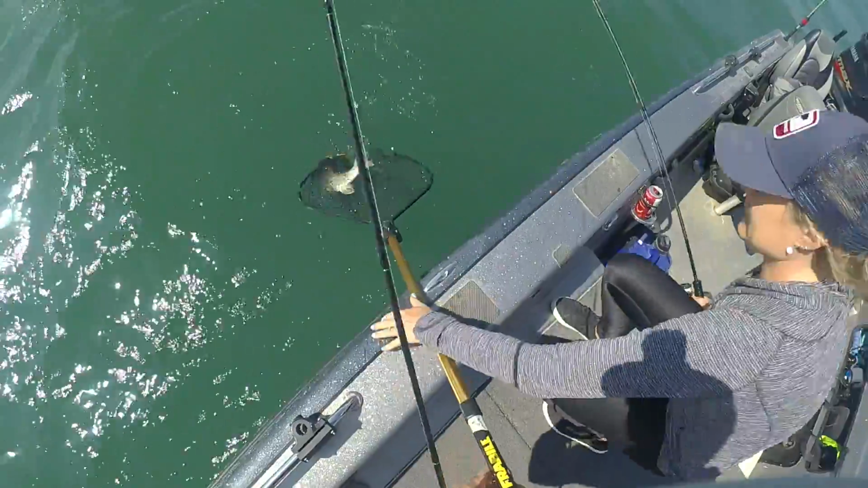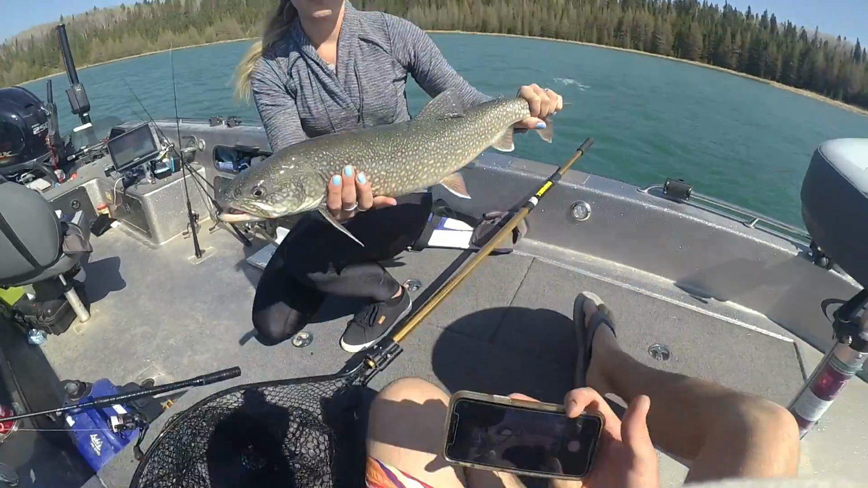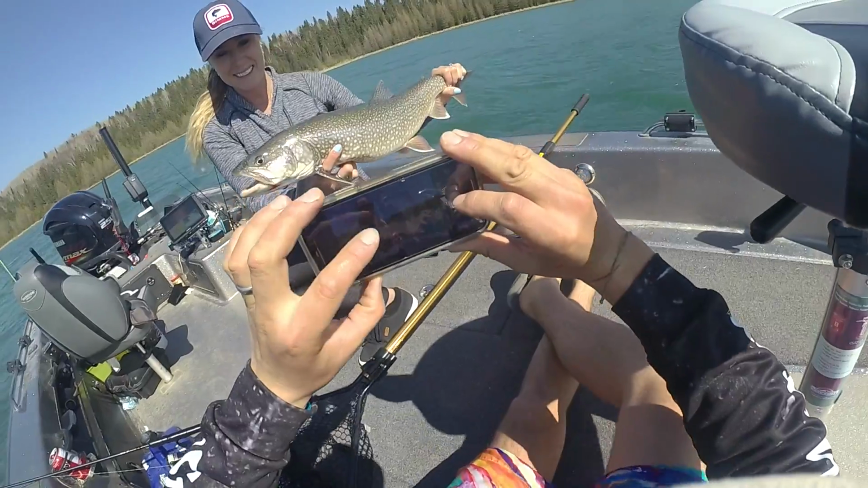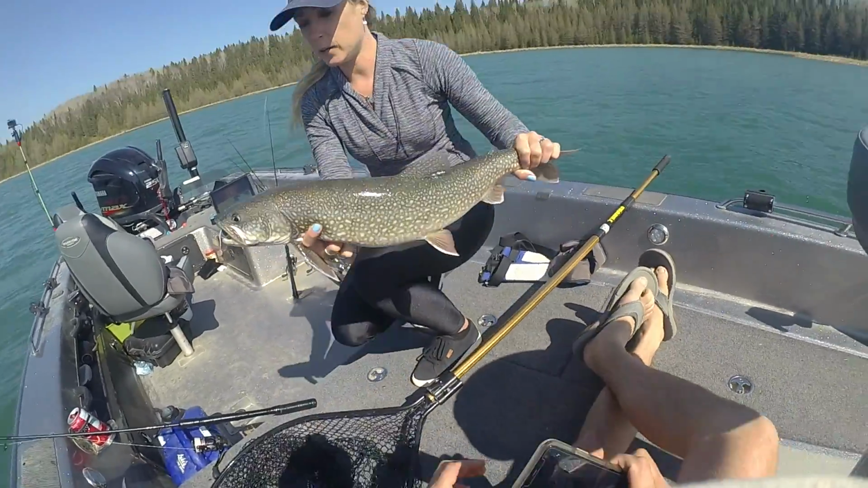You want to take a quick picture? Squeeze the crap out of that tail. You shouldn't hold him that high. Yeah. So good. Ready? I think those are pretty good. Okay, cool. Chuck him.